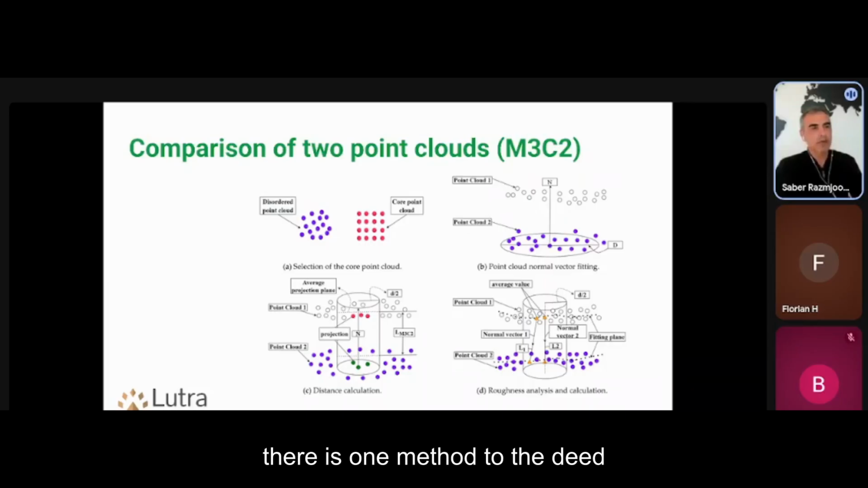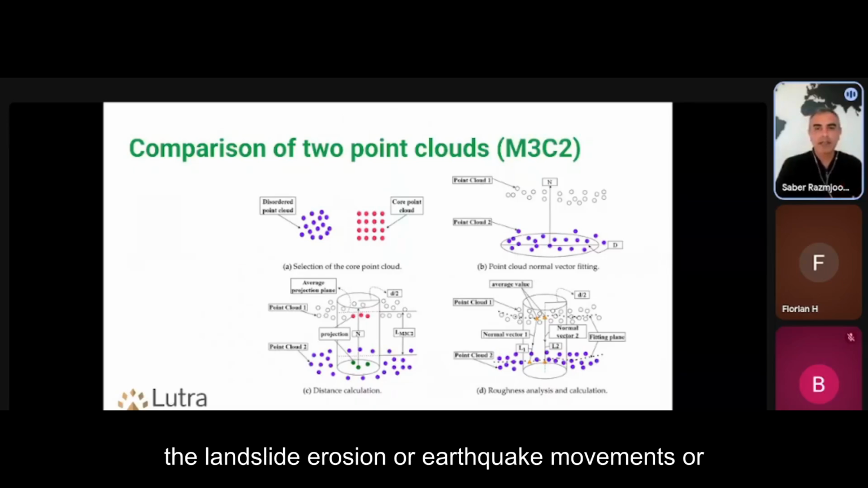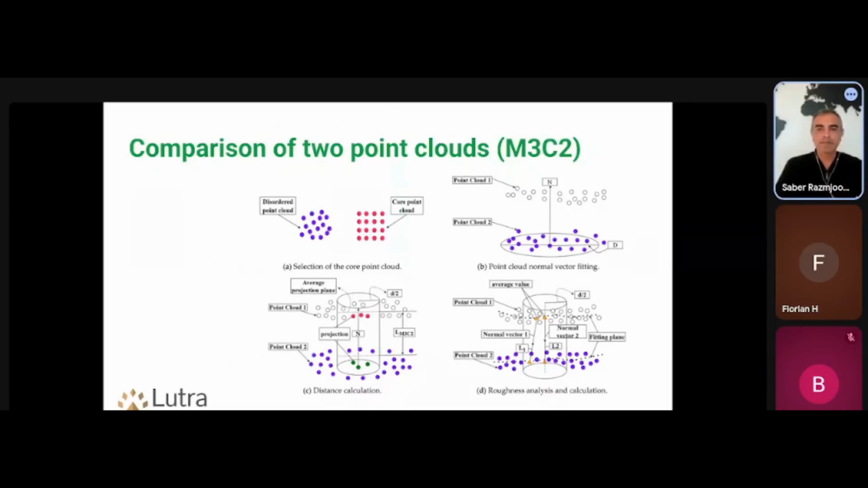There is one method, D2D, where you convert it to raster, interpolate the data. So you create two rasters from the point cloud and then compare the two rasters of the elevation to see the landslide, erosion, or earthquake movements or things like that.